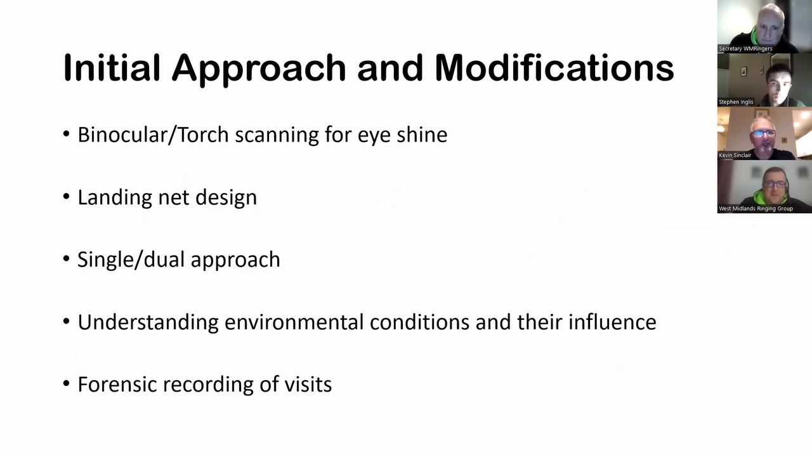We also toyed with the approach in terms of a single approach for birds or a dual approach out dazzling. And I think we've settled on a method that we're comfortable with, which is essentially Stephen tends to lead on the dazzling side of things, and I tend to lead on the netting, or we do, and we can interchange. Again, experience tells us, on a big site, in the early days, we were walking somewhere between 4 and 6 miles in a session over farmland, lasting somewhere between 4 and 5 hours.